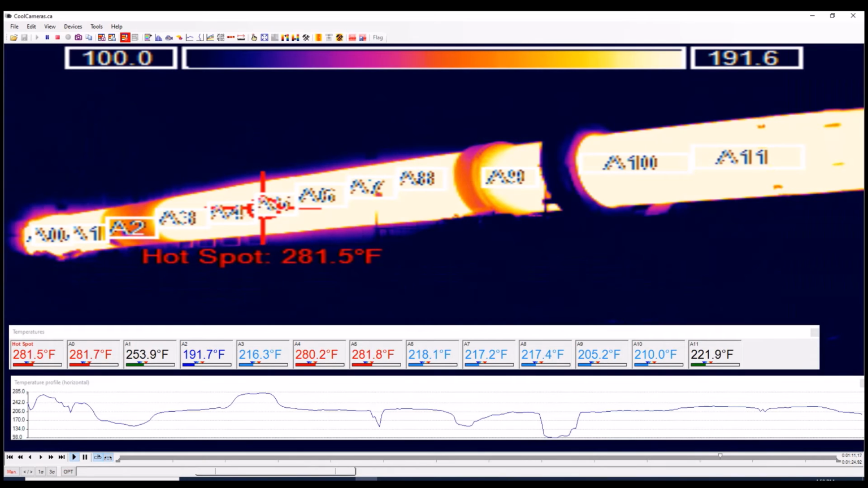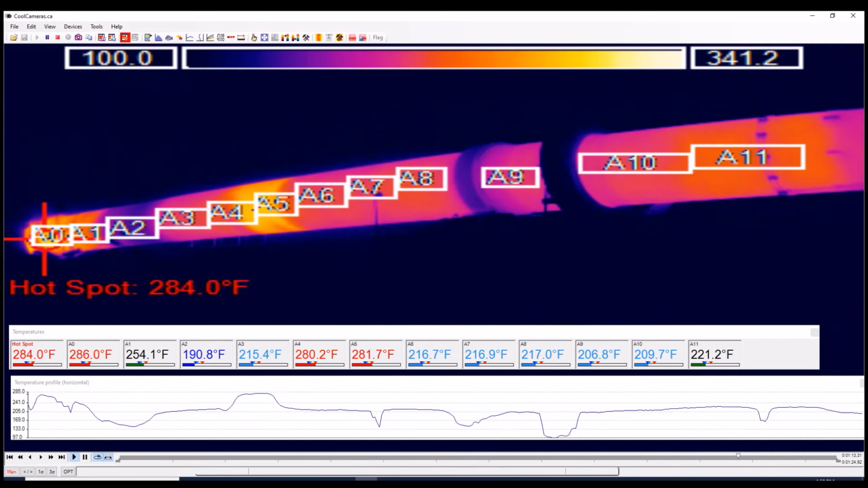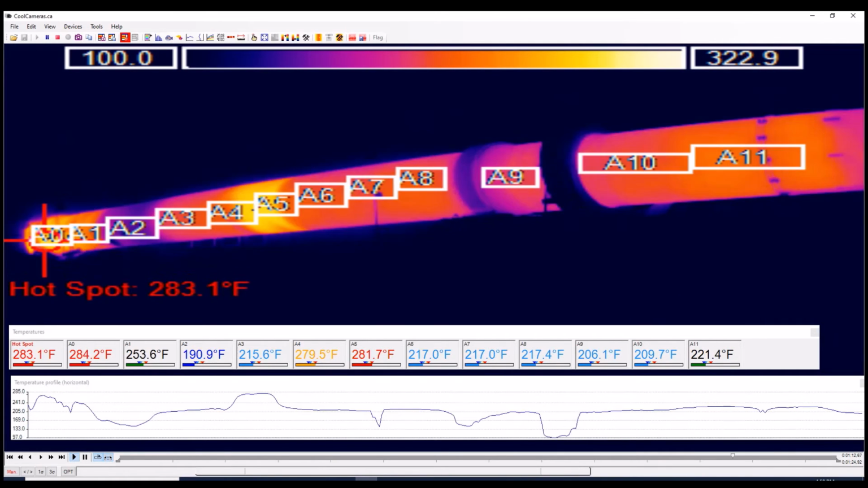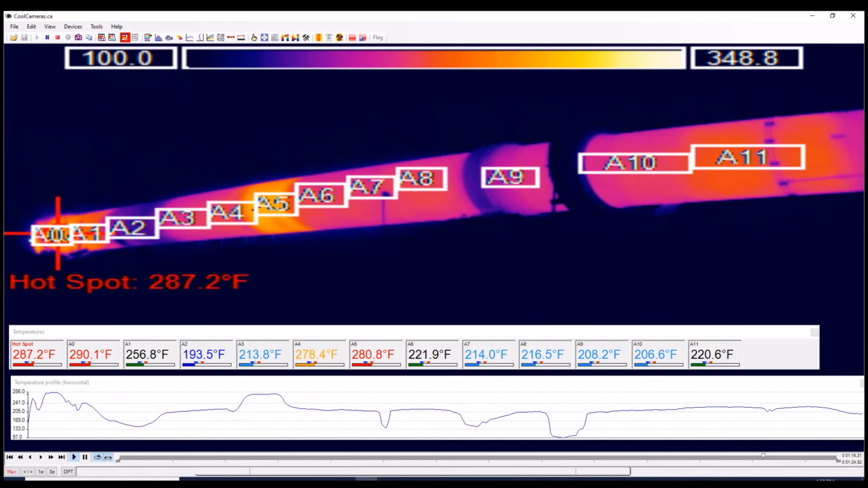Shown here are 11 measurement areas set up to read the average temperature inside each box. There is no limit to the number of measurement areas one can set up. The CC Connect software can log each pixel individually if desired. There is also a hotspot monitor that is always looking for a failure anywhere on the kiln shell.